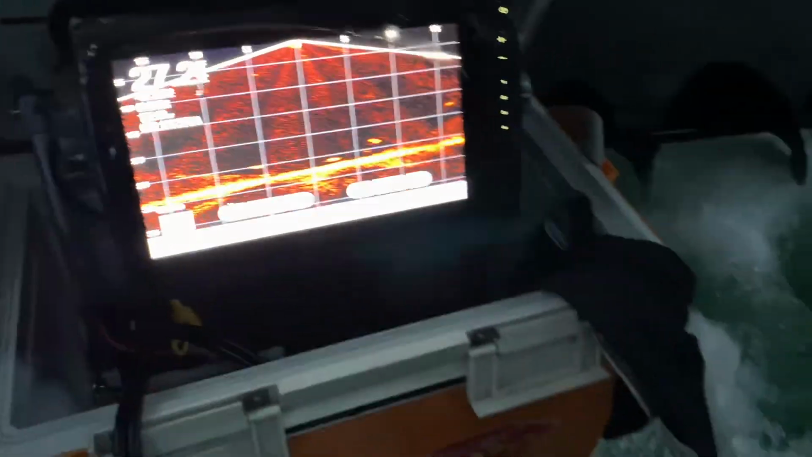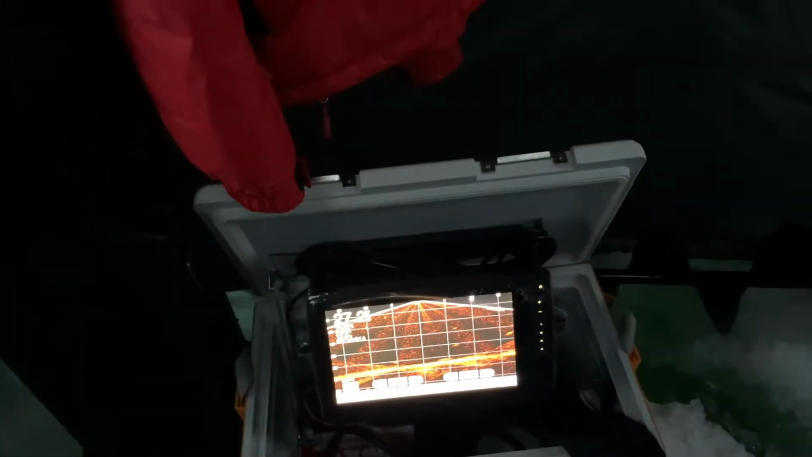Dude, my fish on too. My fish on. Second fish. Doubled up. Multitask here. Not that bad.